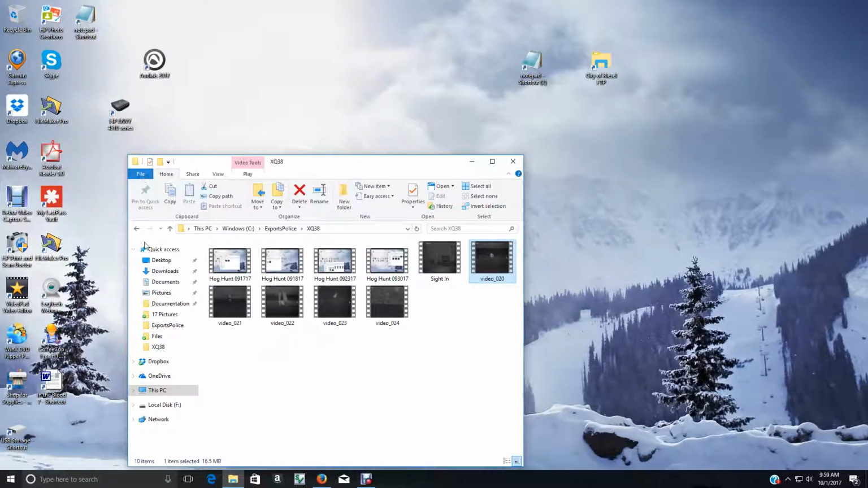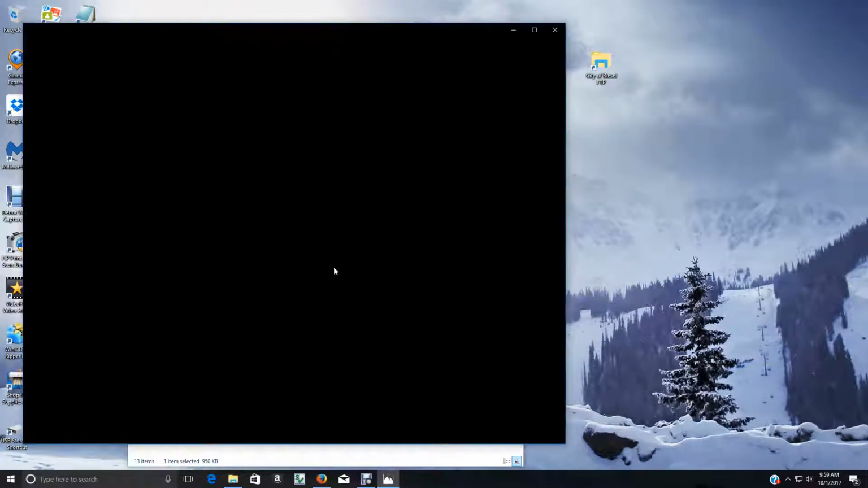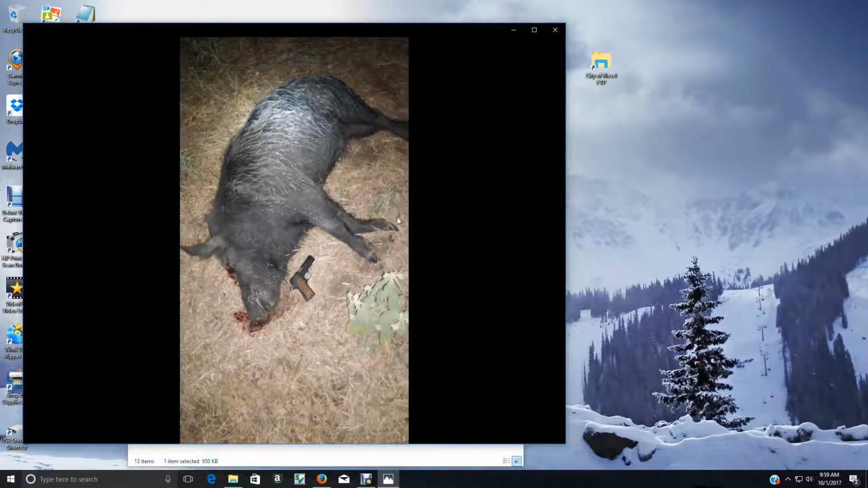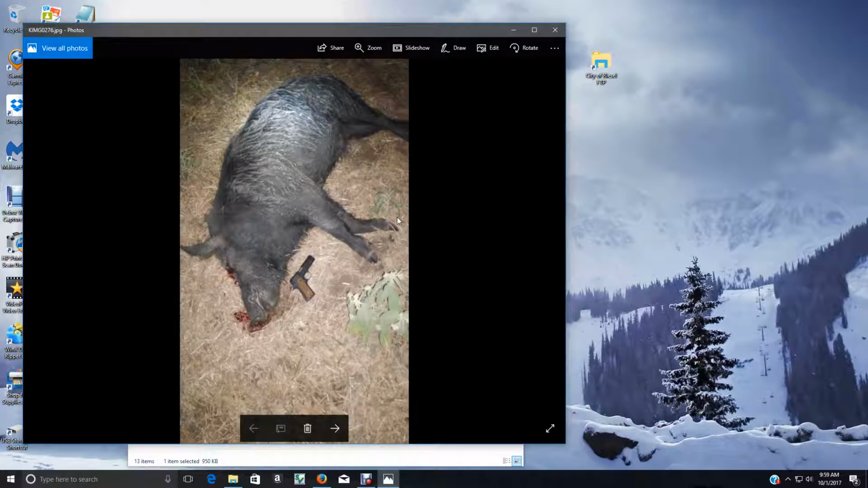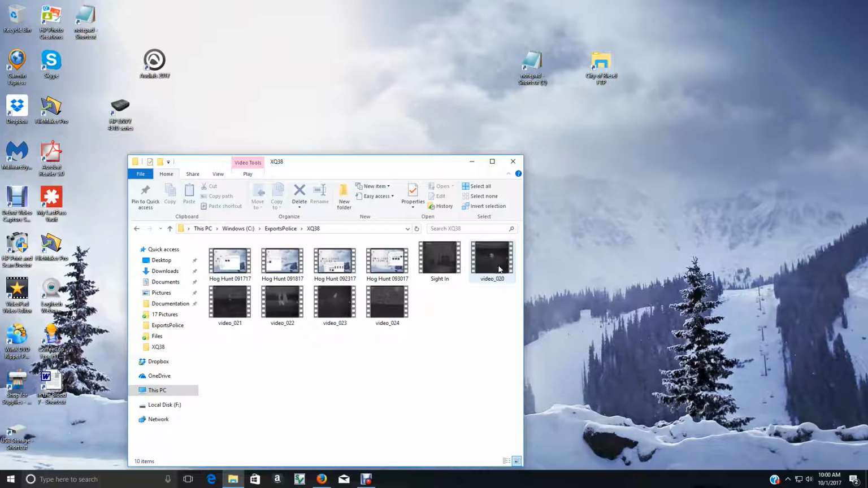Somewhere here, I believe, is his picture. And there he is, right somewhere there. Anyhow, that's a pretty good hog. He's over 200 pounds. It's my little pistol right there, to give you some idea. He had just been in that tank. See how wet he is with the mud. I didn't hear him, but I saw him after he got out with my thermal. Okay. Go back here.